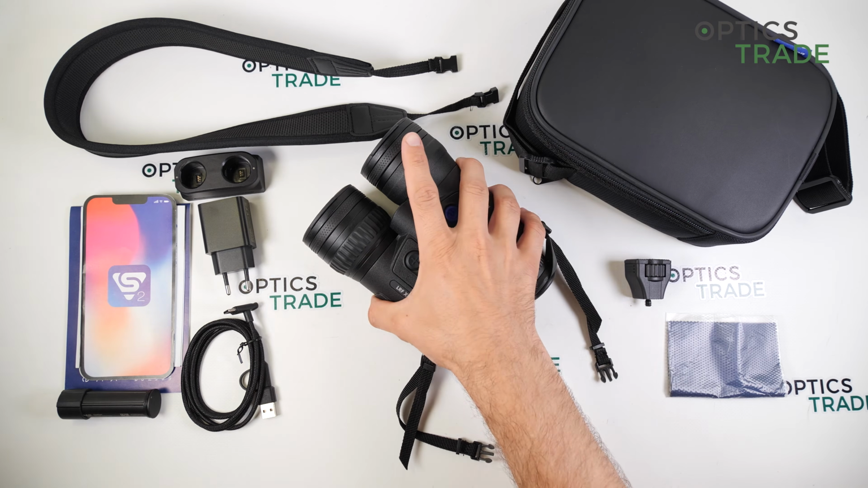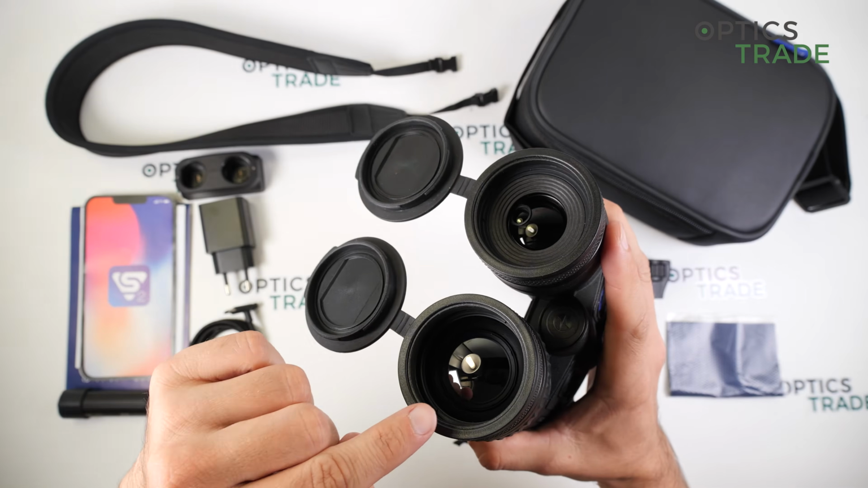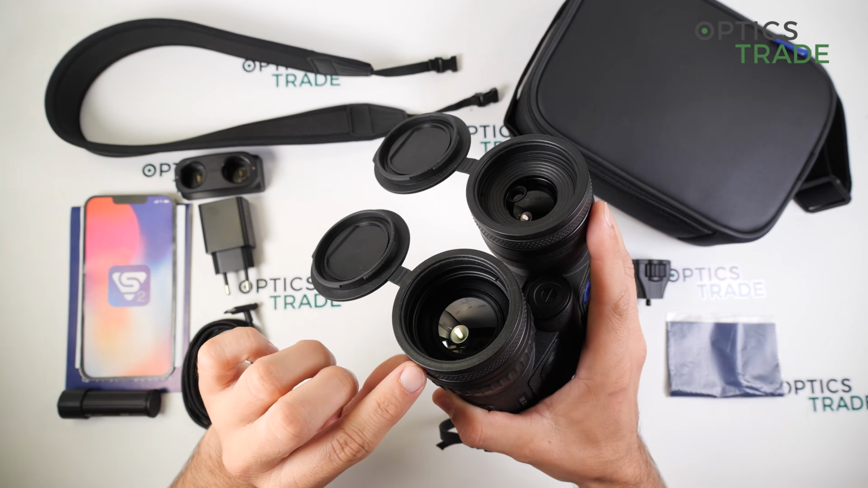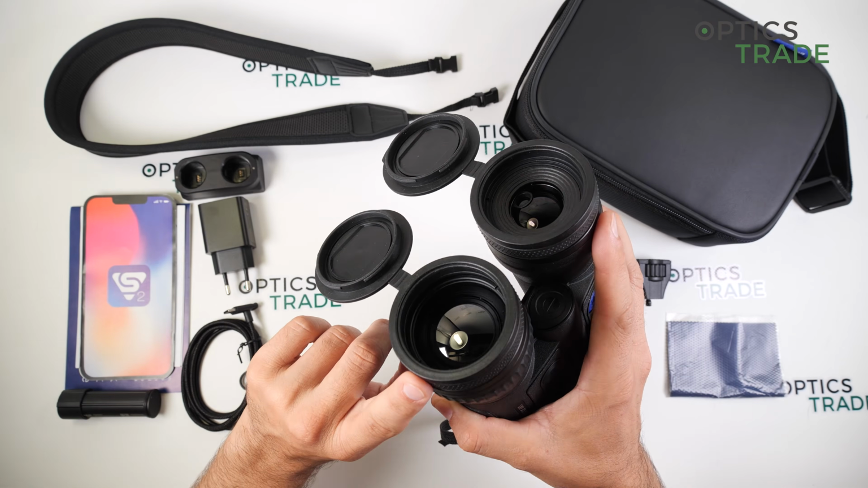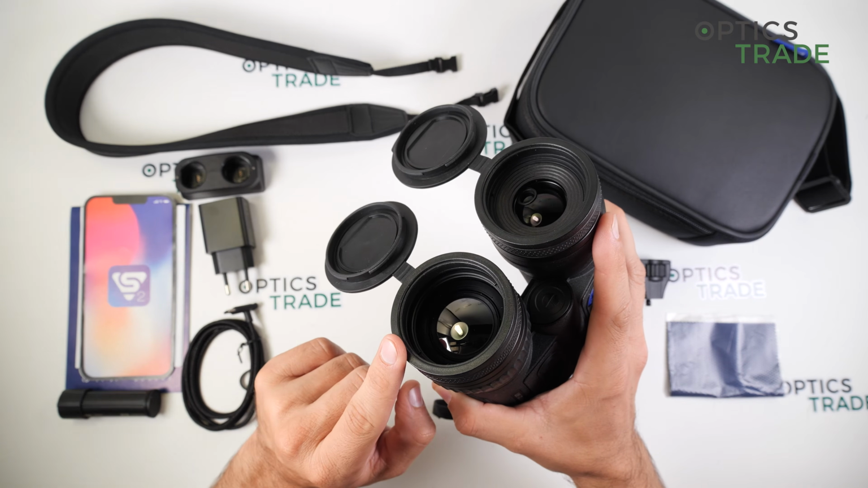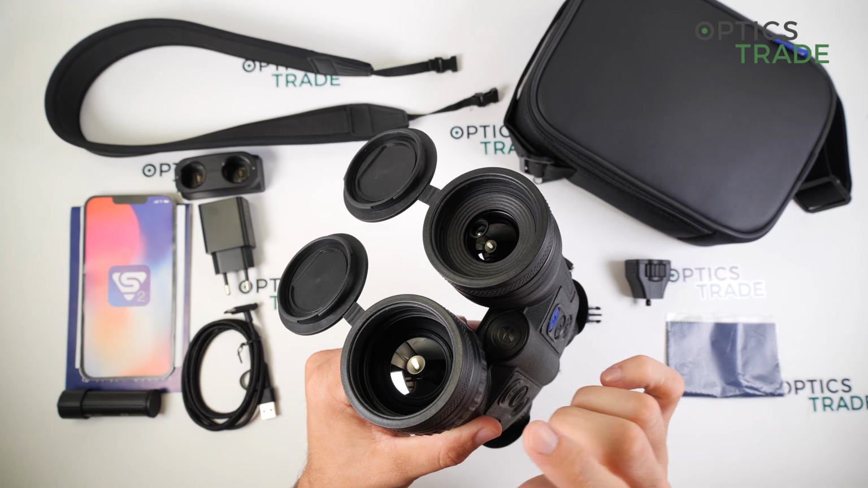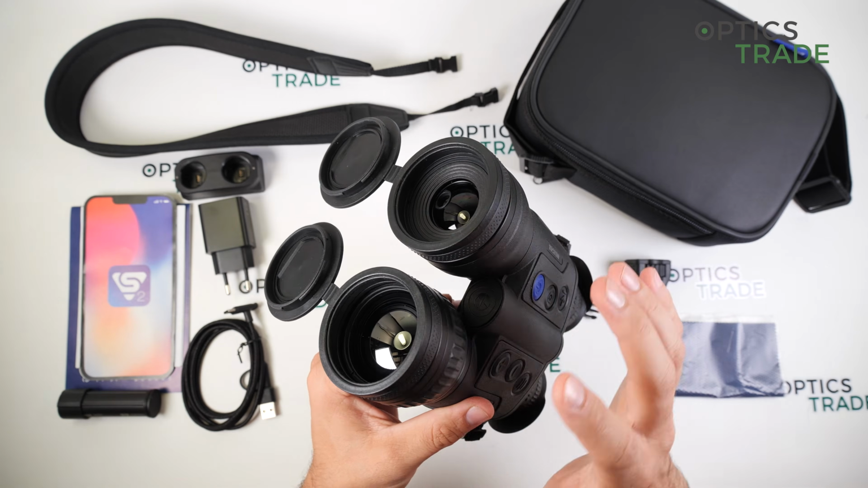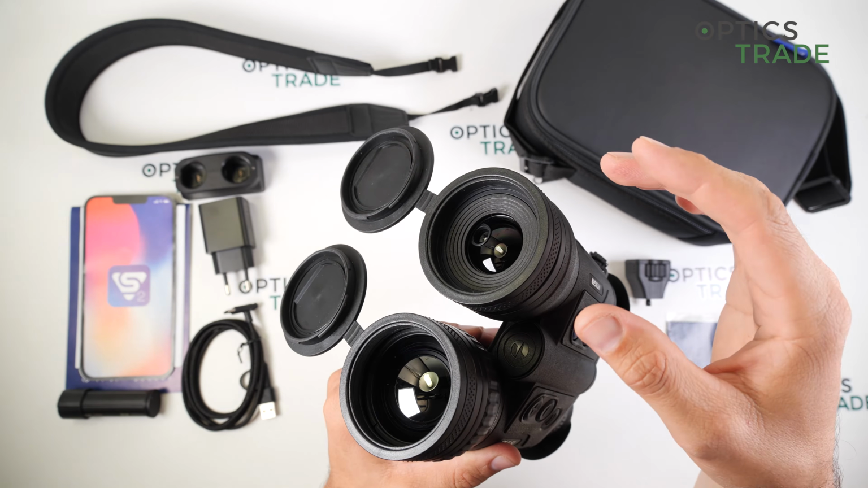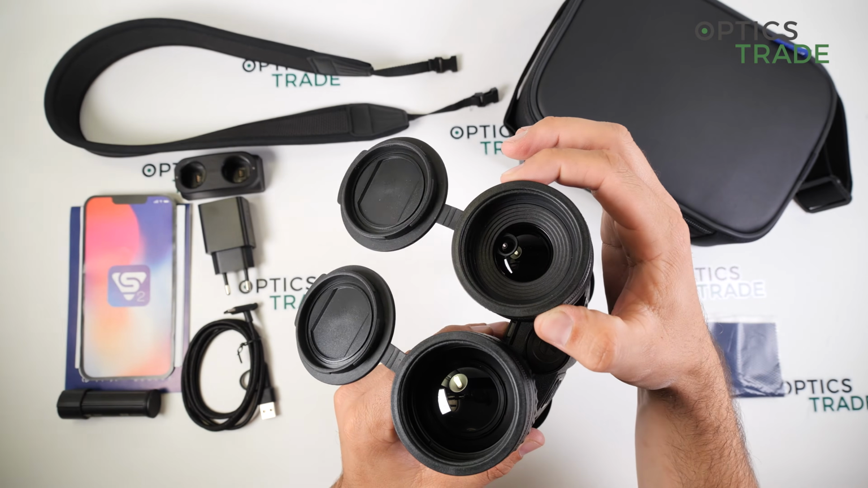The lens of the device is here. Here is the optical lens. So for the thermal imaging, it is a 50 millimeters lens with the aperture 1.0. So really fast aperture. Then on the right side of the objective is the laser rangefinder